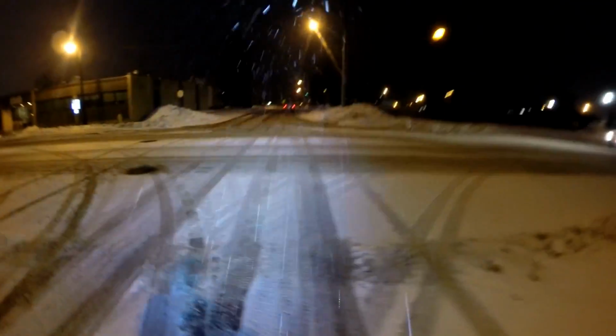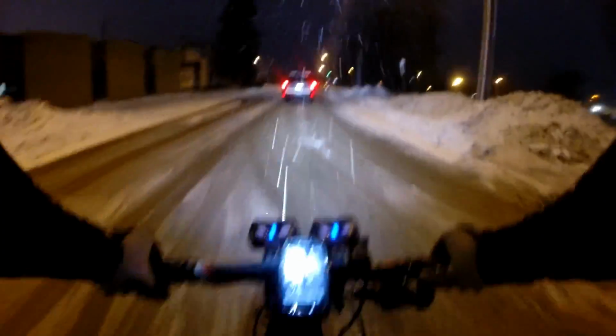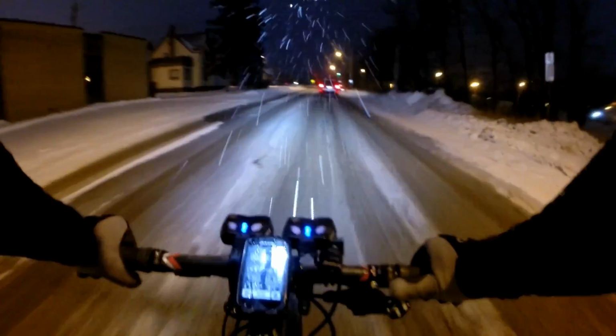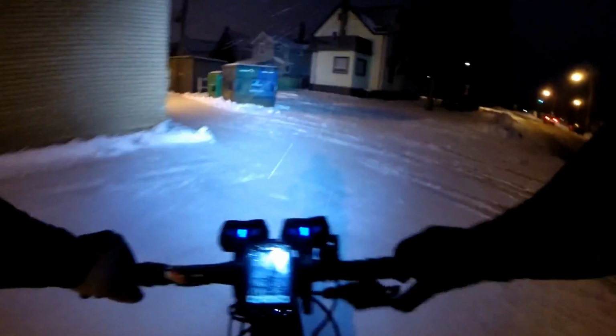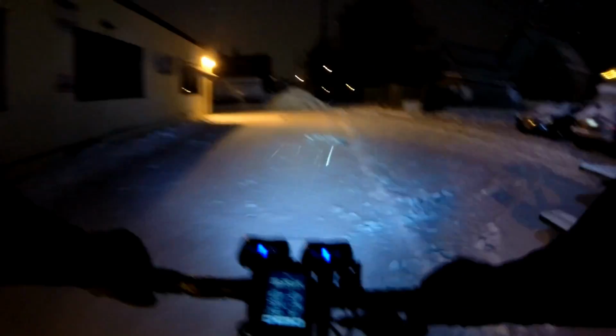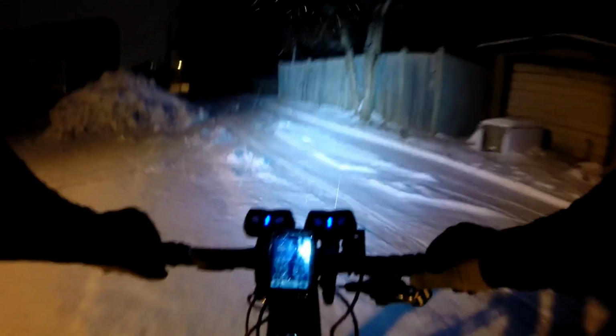Squealing brakes. Alright, so we're at work. We're just going to tool around so that we get slightly over 40 minutes, and we're at 11.9 kilometers, so we'll get a little bit over 12K.